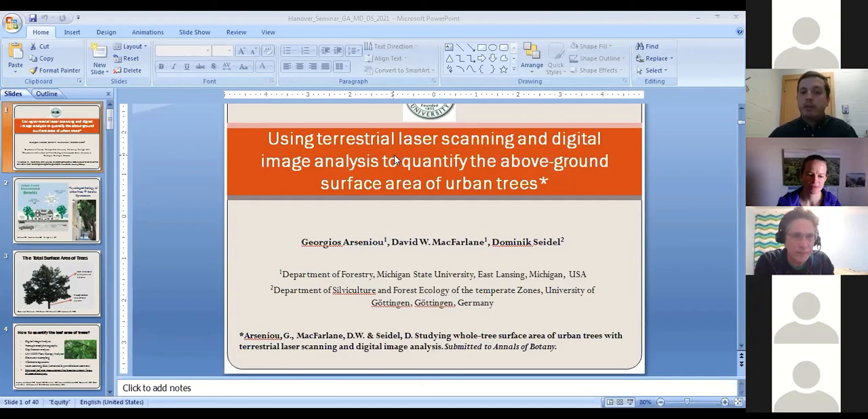But we have also included trees that were growing totally in the open, in an open space, that were not close to buildings or other trees, or that were not paved by impermeable surfaces.